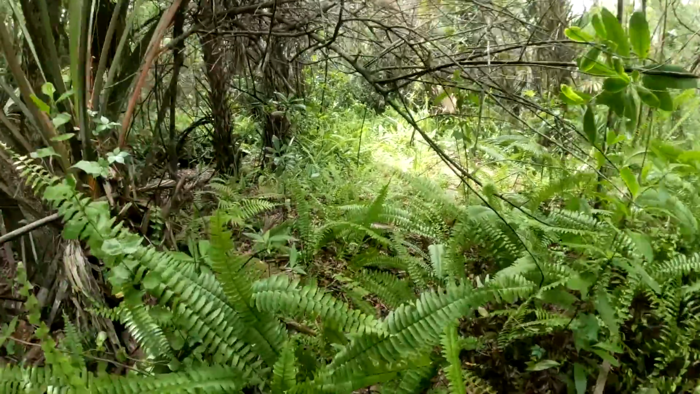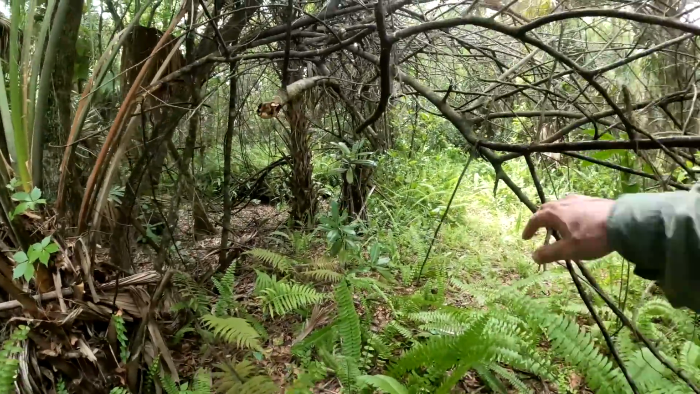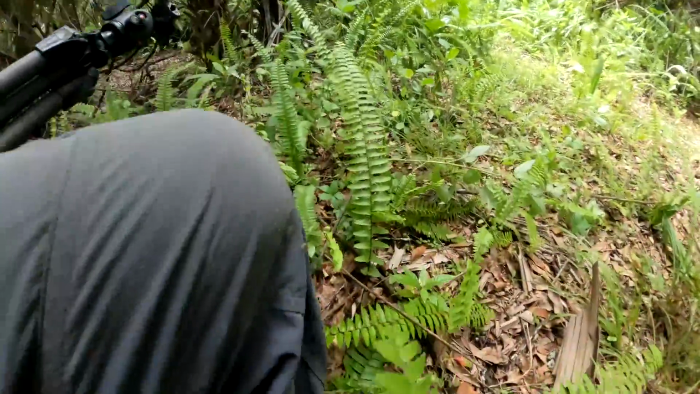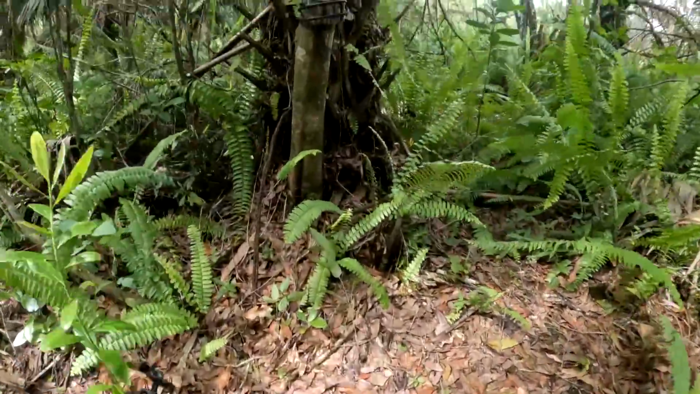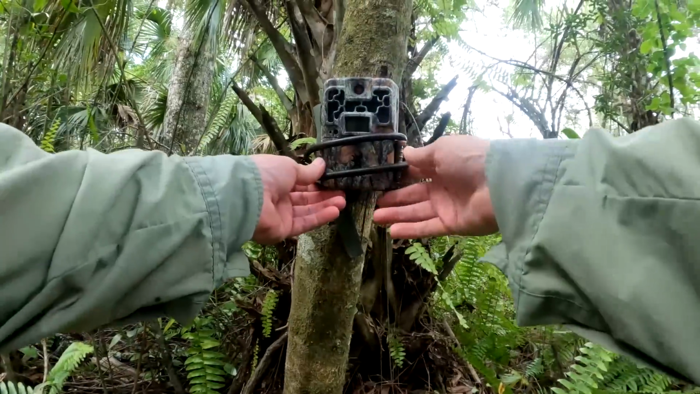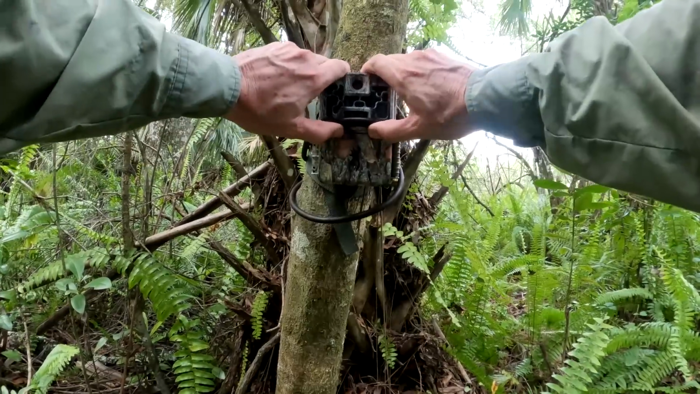And I see the camera right over here on our right. This right here has fallen since the last time I was here, so I'm gonna have to take care of that. Oh man. There she is. Whew. All right. Everything looks good there. Let's go ahead and open her up. Oh.